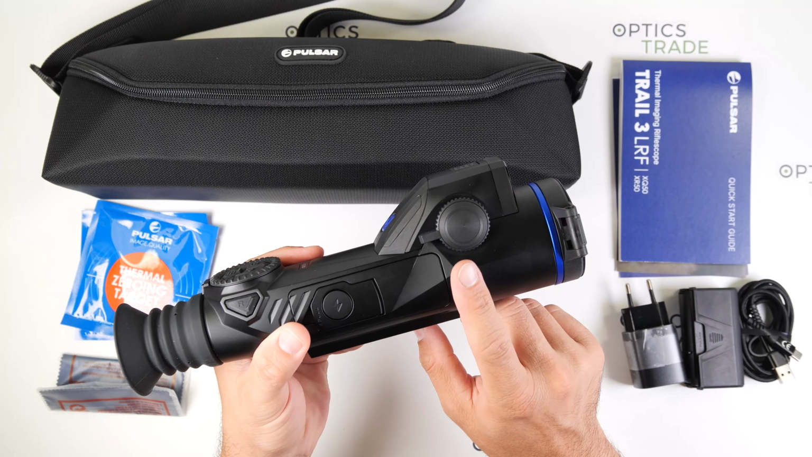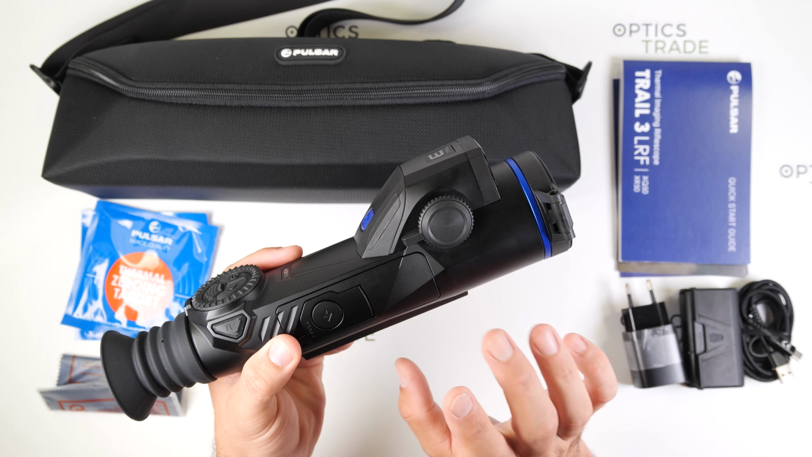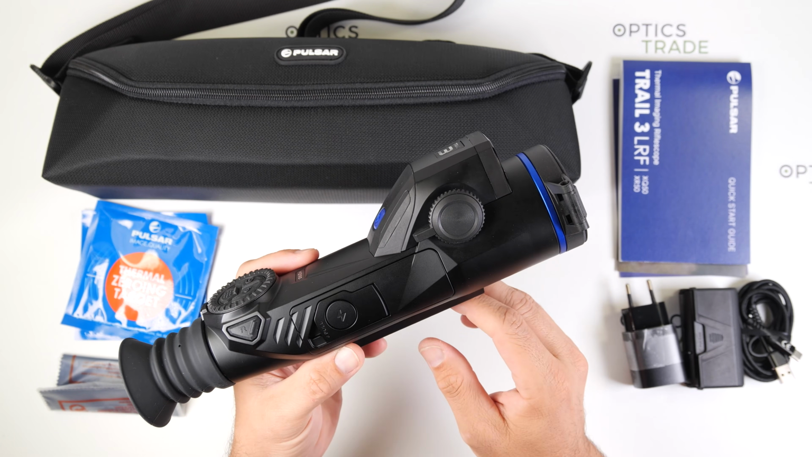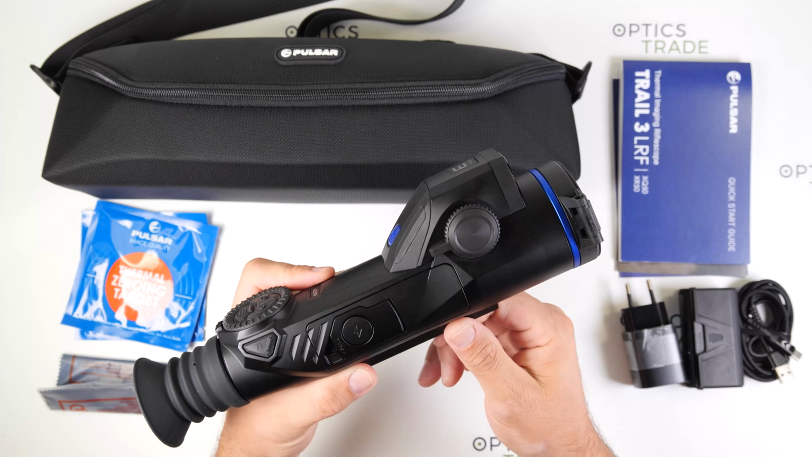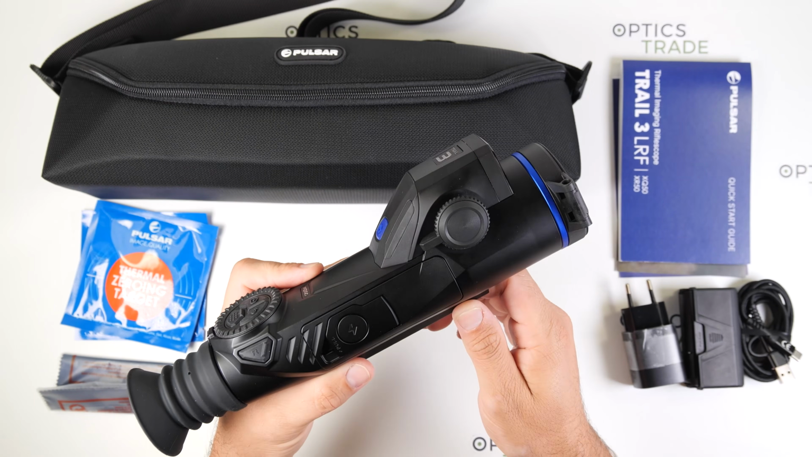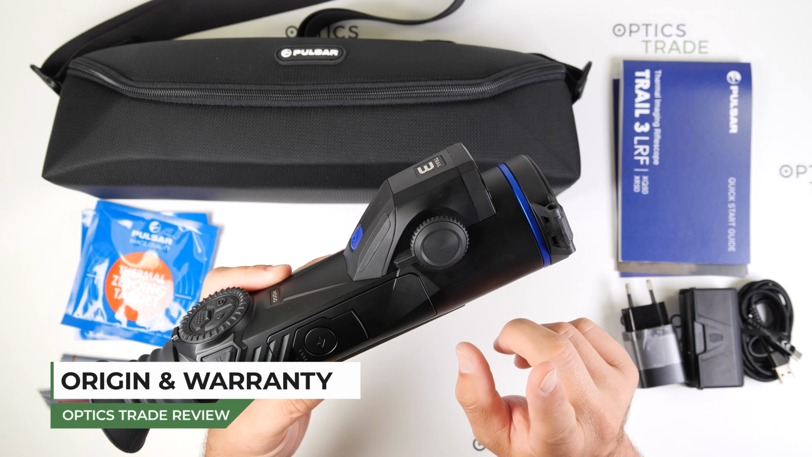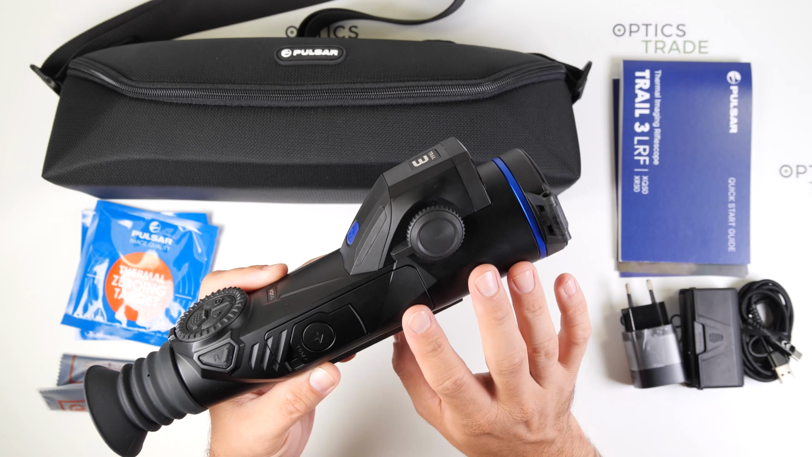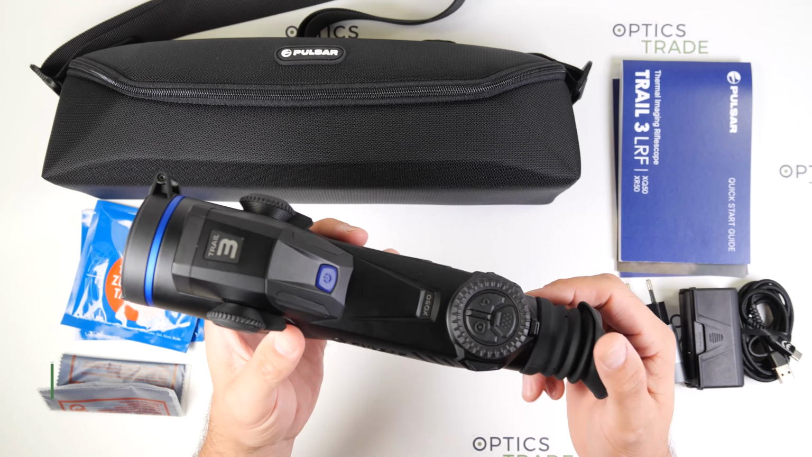The Wi-Fi is 2.4 and 5 gigahertz, so even if you use some older smartphone or older external devices, you can still connect to the Pulsar and use them as well. The entire device is made in Europe, so the sensor included, and most of the parts are made directly in Lithuania by Pulsar themselves. Now for the battery.